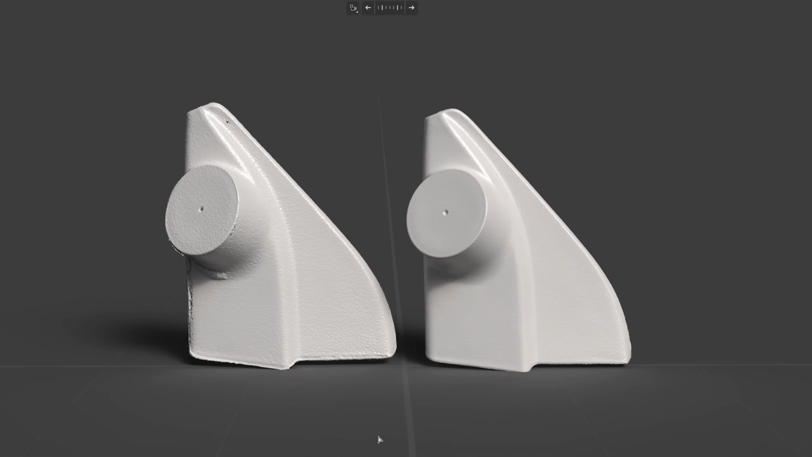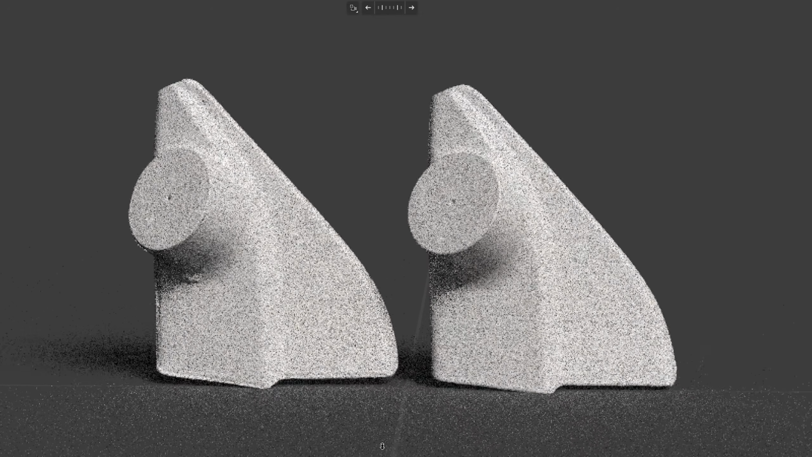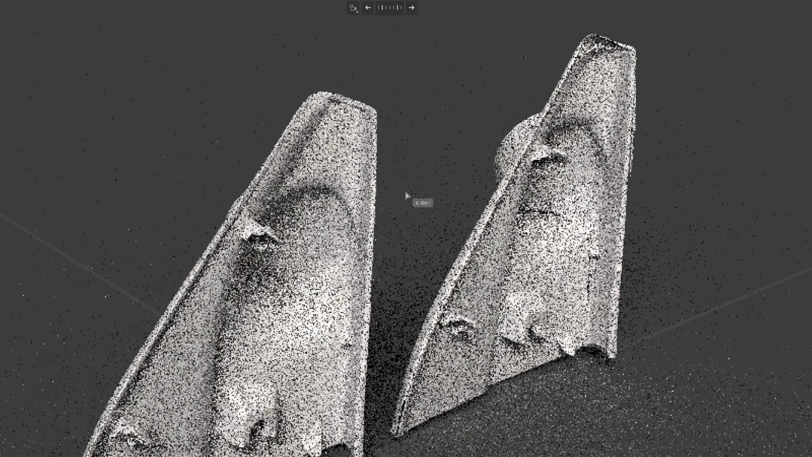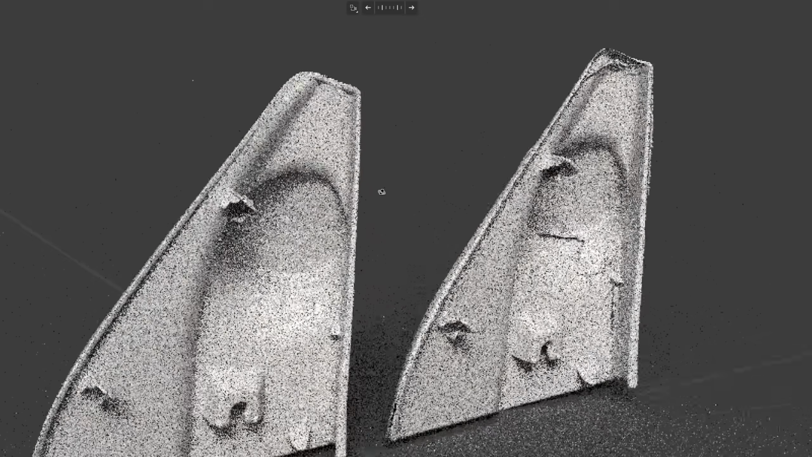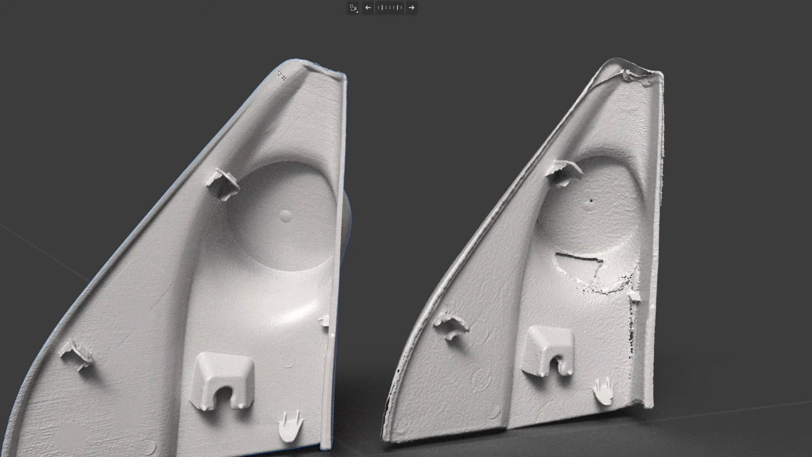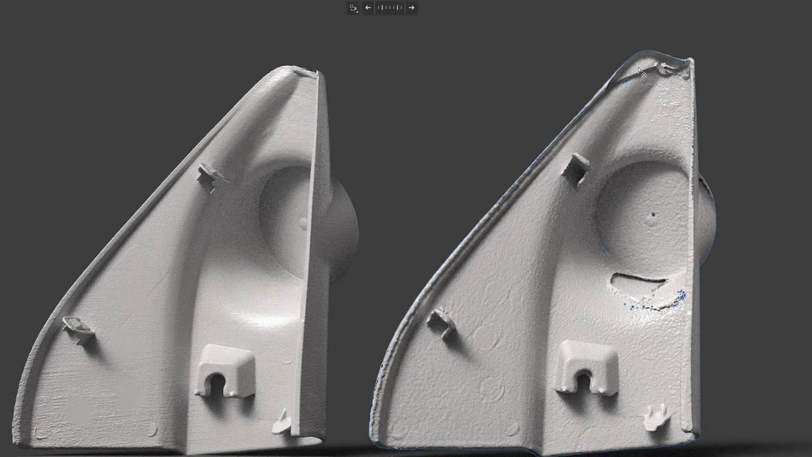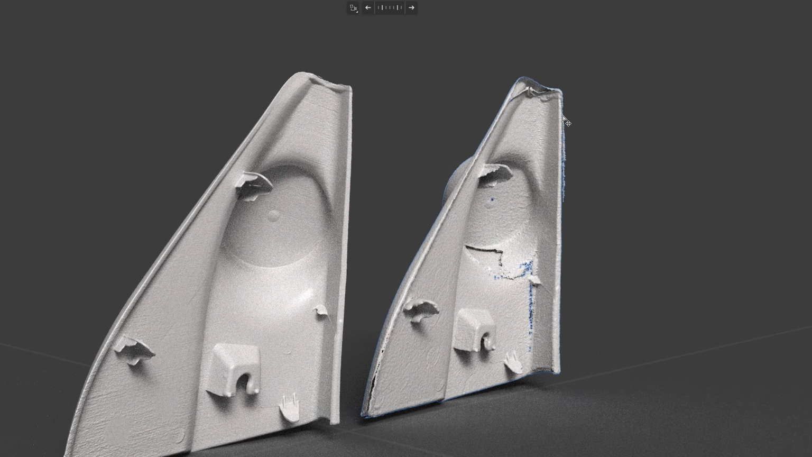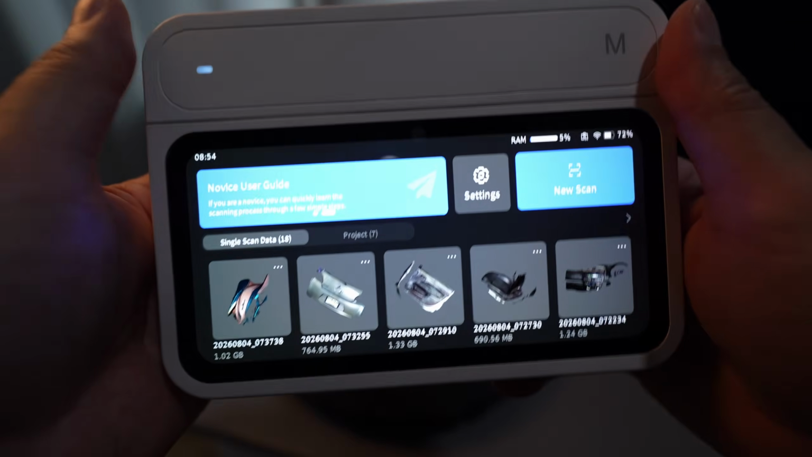Now let's compare it with the Pika, which I recently reviewed. The turtle produces a rougher surface and the edge line shows overlapping walls. Looking at the back side, the turtle shows much higher noise and missing spots even though spray was applied. In my opinion, the turtle isn't suitable for reverse engineering tasks, especially thin shell objects, which are widely used in automotive parts. Next, let's test the M module.